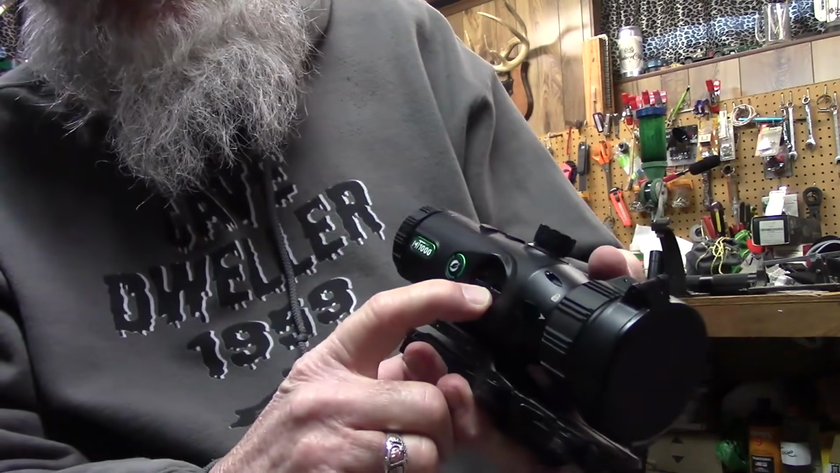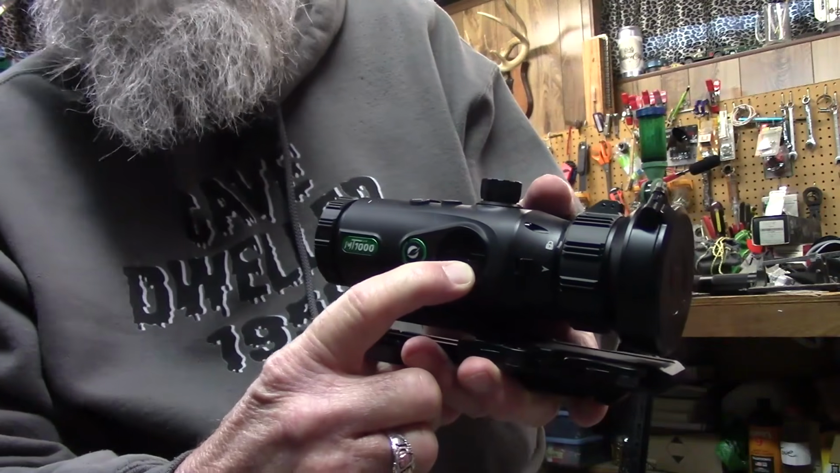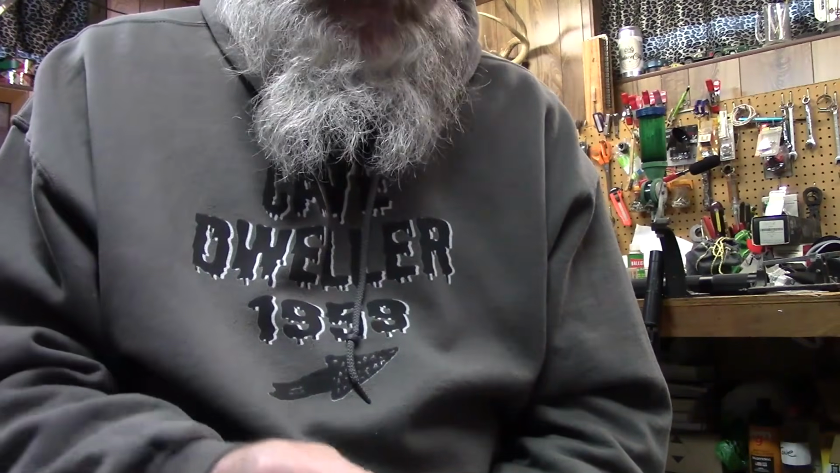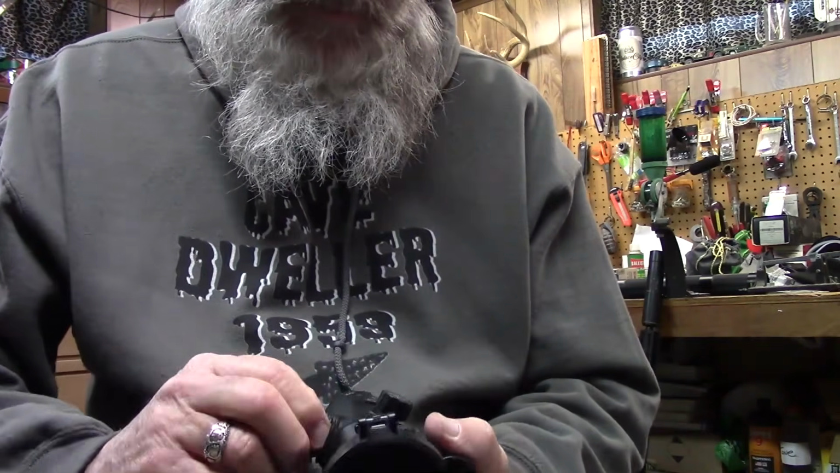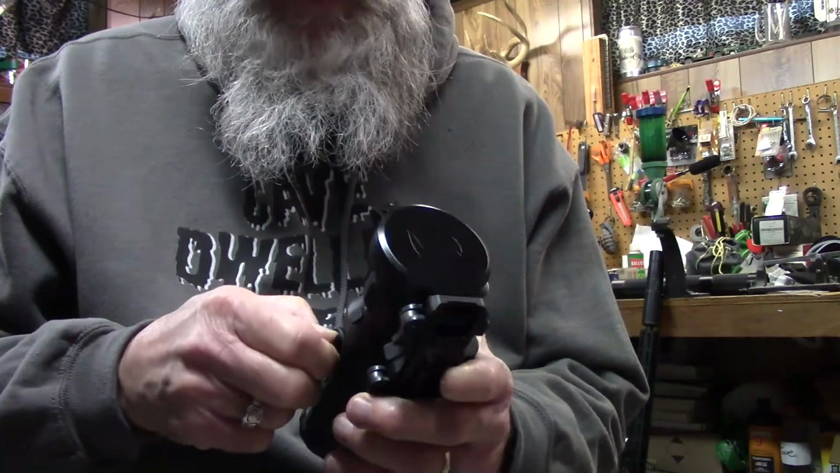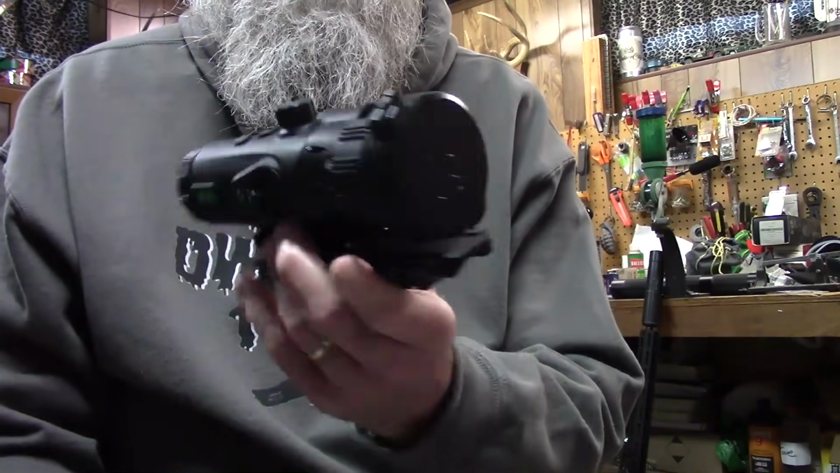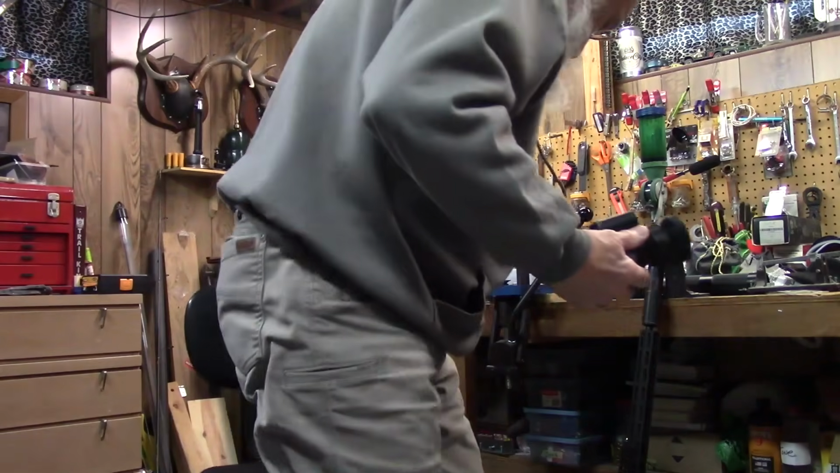What else is in here is a micro C, that's just the same thing you charge a cell phone with if you've got a Samsung, and a micro SD card slot. The cap, everything is O-ringed, so they say 100% waterproof. Not for scuba diving, I don't imagine, but out there in the rain and the drizzle, dust, dirt, it's completely sealed. Good deal. Let's back up.